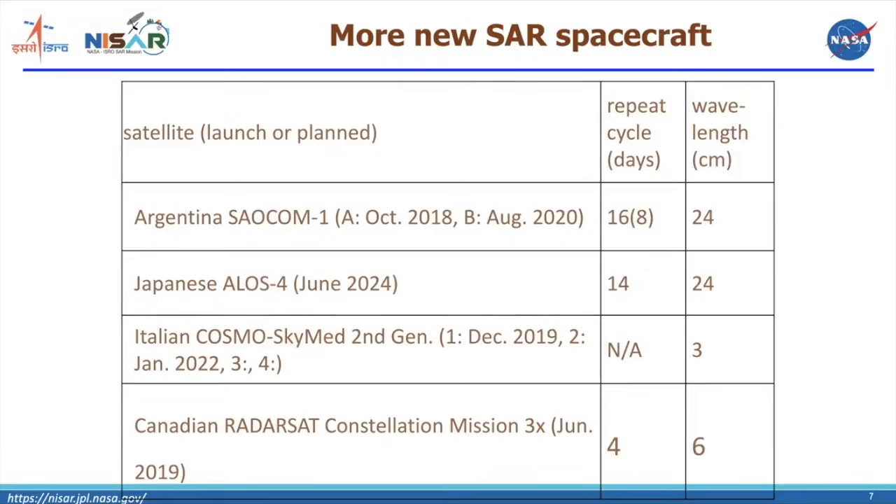Between the two of them, they get an 8-day time interval, but the satellites have a very low capacity for acquiring data. They have a TOPS mode, but that's not burst synchronized, so it can't be used for interferometry. The SAOCOM strip map data can be used for interferometry.